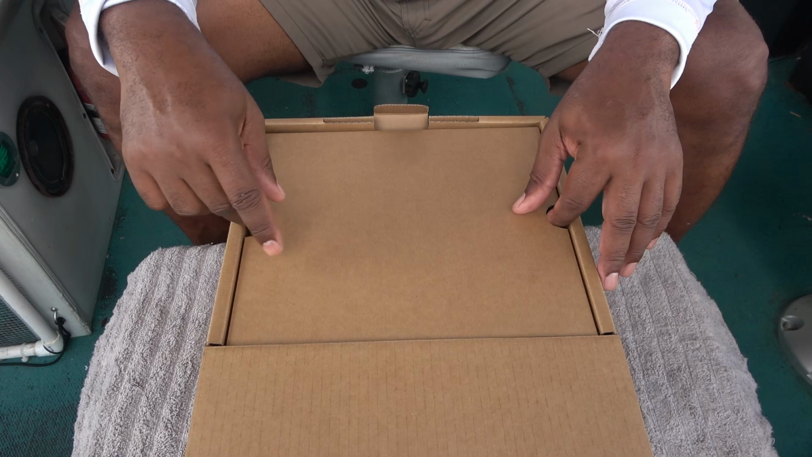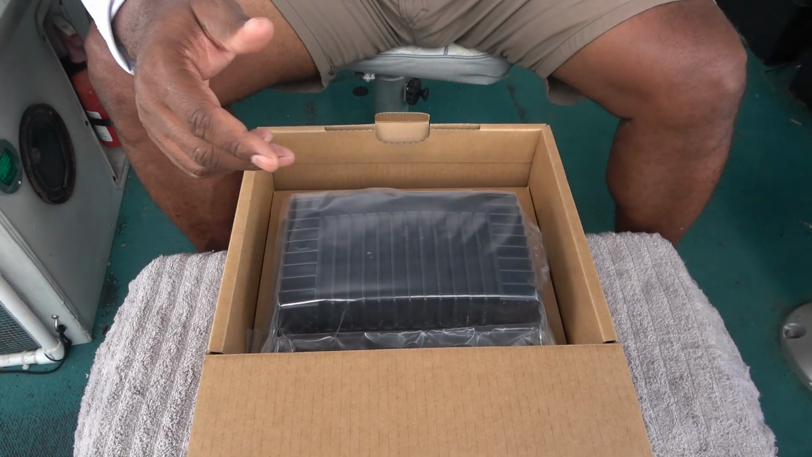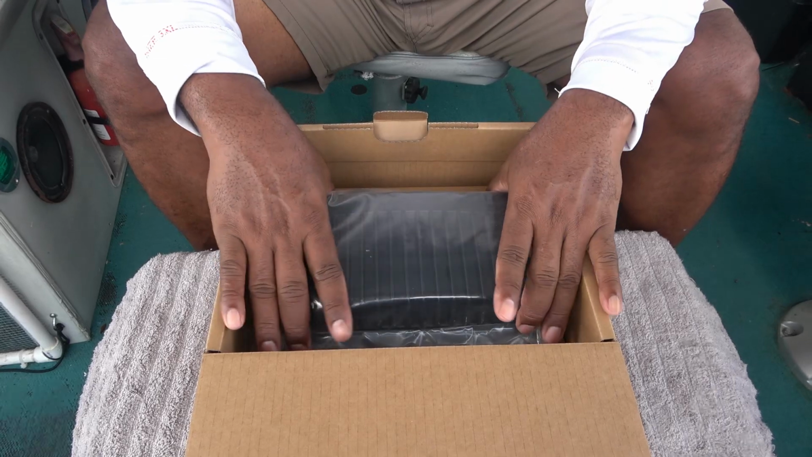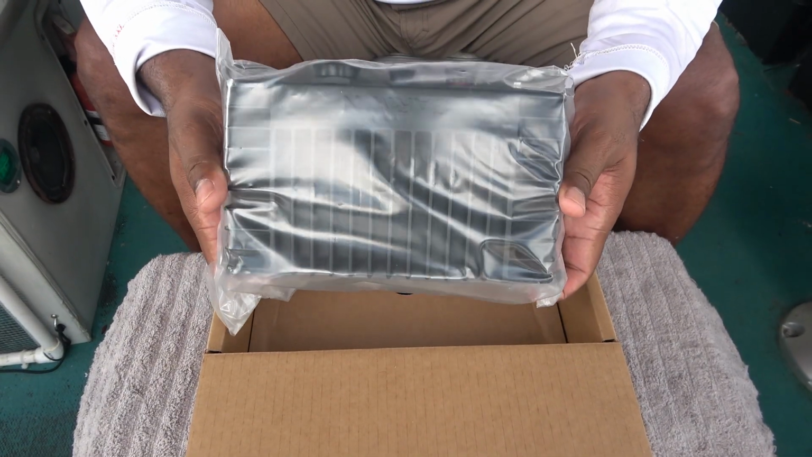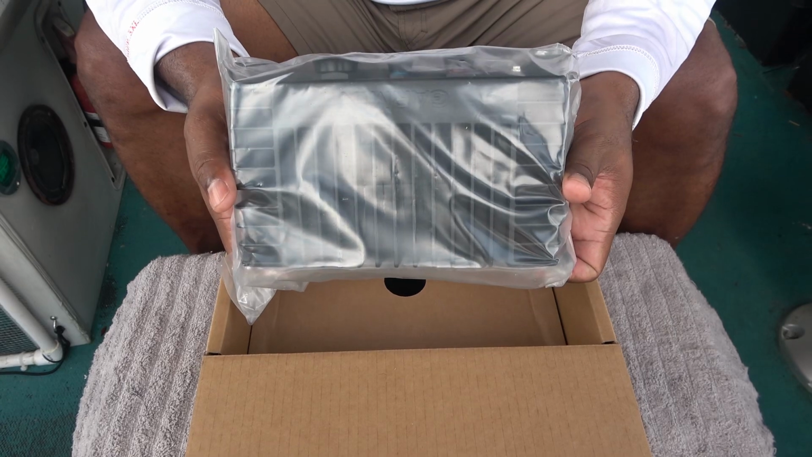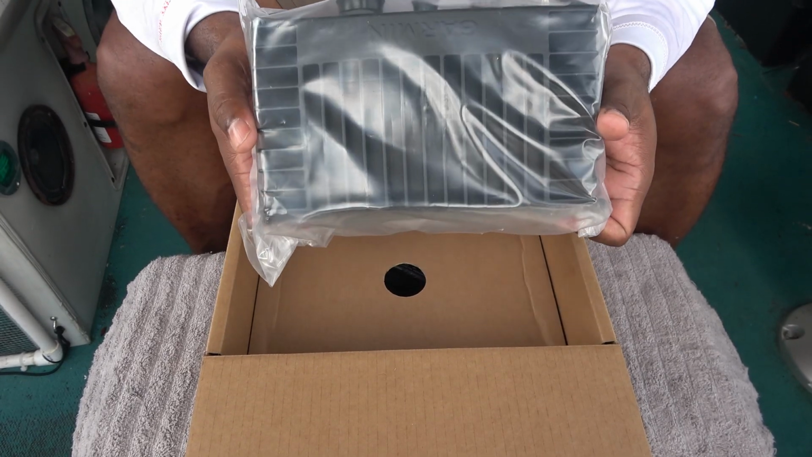Okay, so I'm going to go ahead and take the first box out, just the lid basically, set it to the side. What we have in here is my new GLS 10 live scope. Looks just like the one that I'm about to replace.